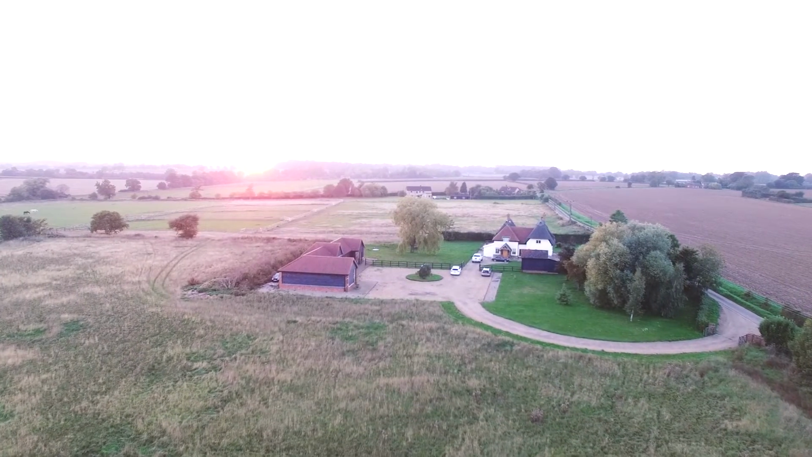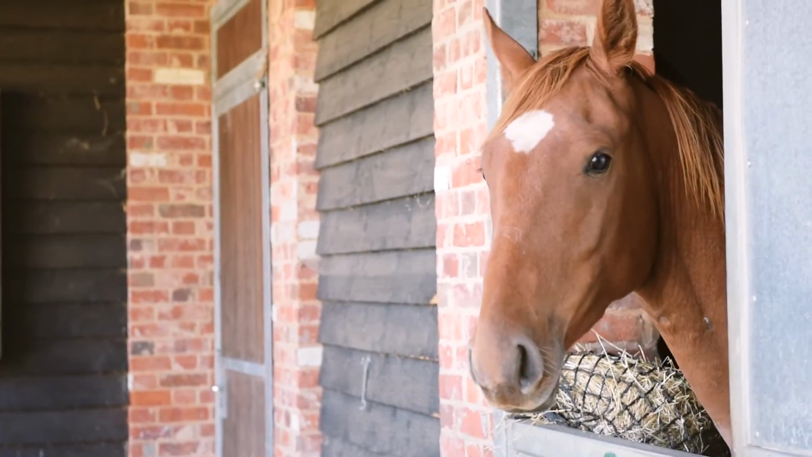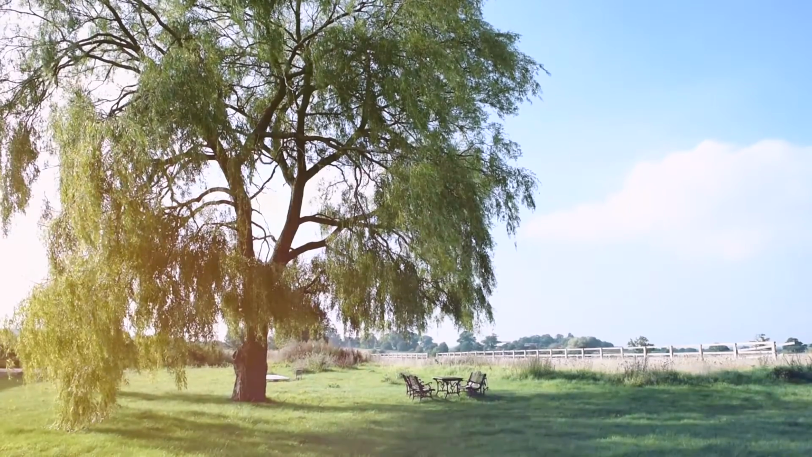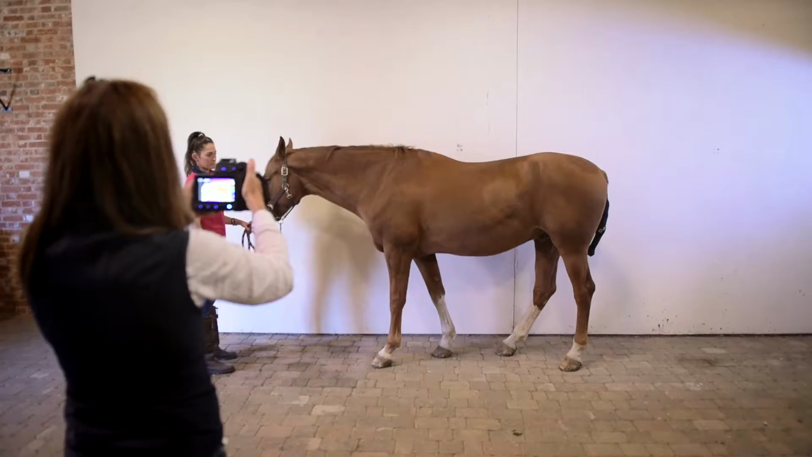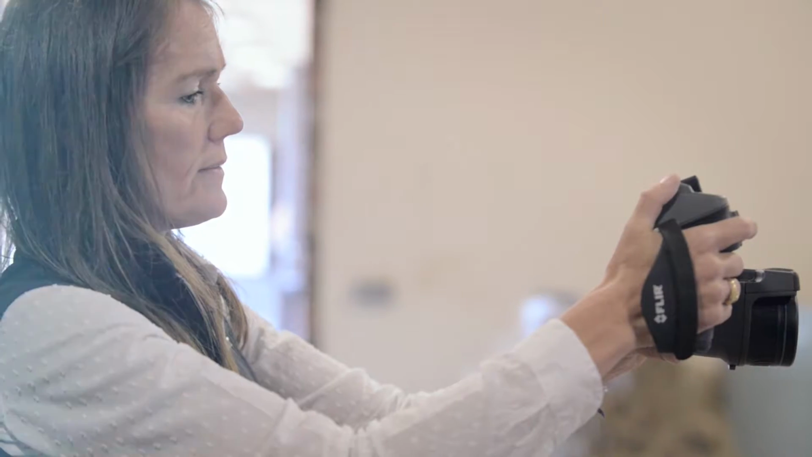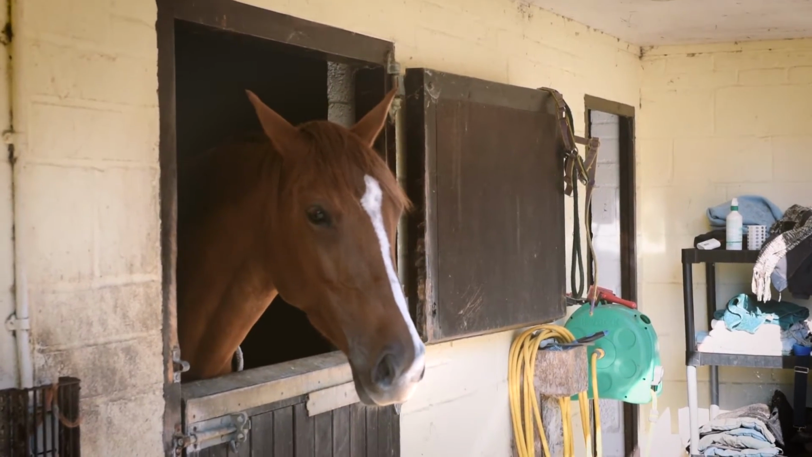Thermography has been used to detect injury 2 to 3 weeks before evidence of clinical lameness. The injuries that we commonly use thermography for are ligament, tendon, bone injuries, stifle and back injuries. By using infrared thermography, we also use it for monitoring horses in recovery, so we know when they're ready to go back into work. We also use it for training horses, so we can see the effects of new training methods.